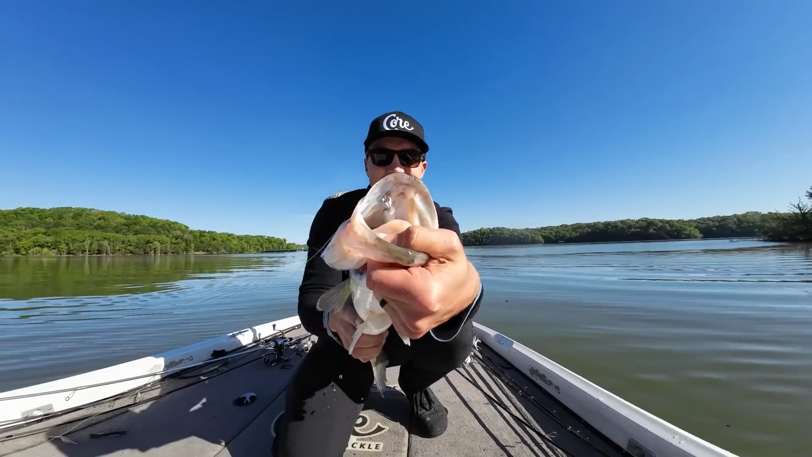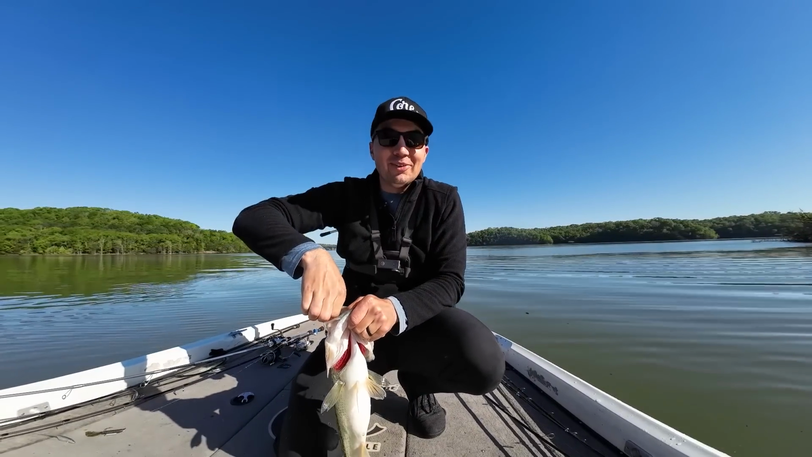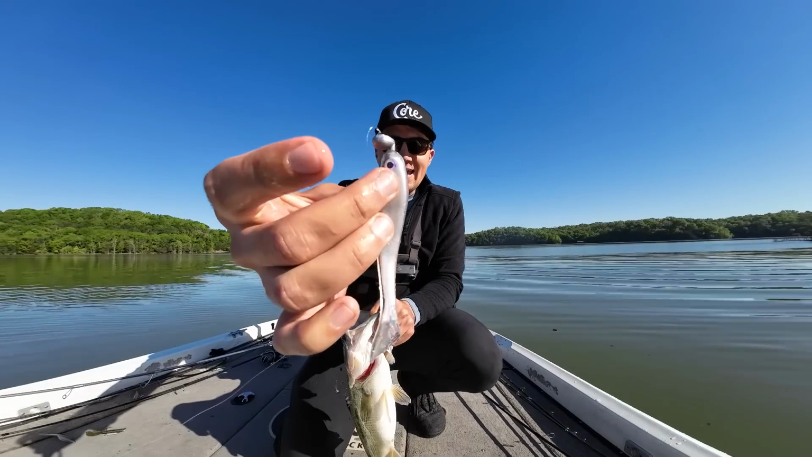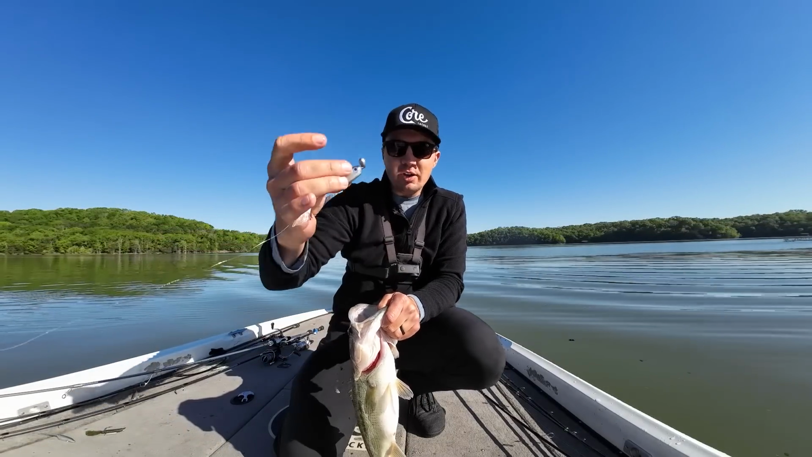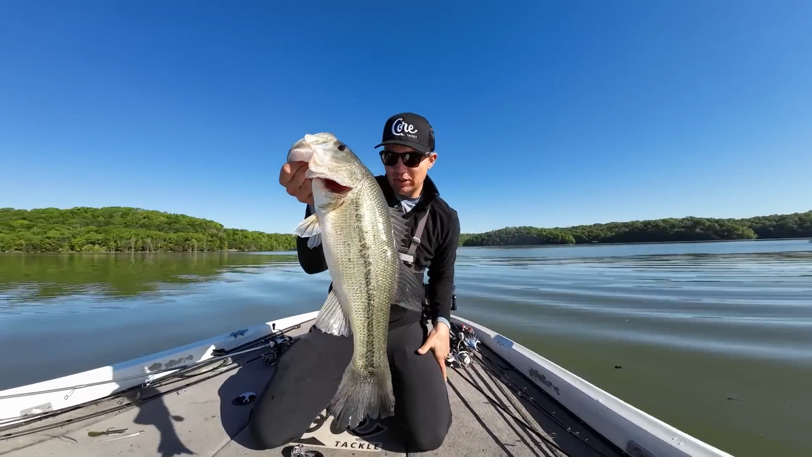Oh, he choked that Strut Head with the Bass Tricks Hover Tricks. If you guys have not picked up the Strut Head, I'm telling you, it freaking works. It's a jig head minnow bait or head that rocks the bait super well, and you don't need a loop knot. That is just a beautiful, beautiful Beaver fish.